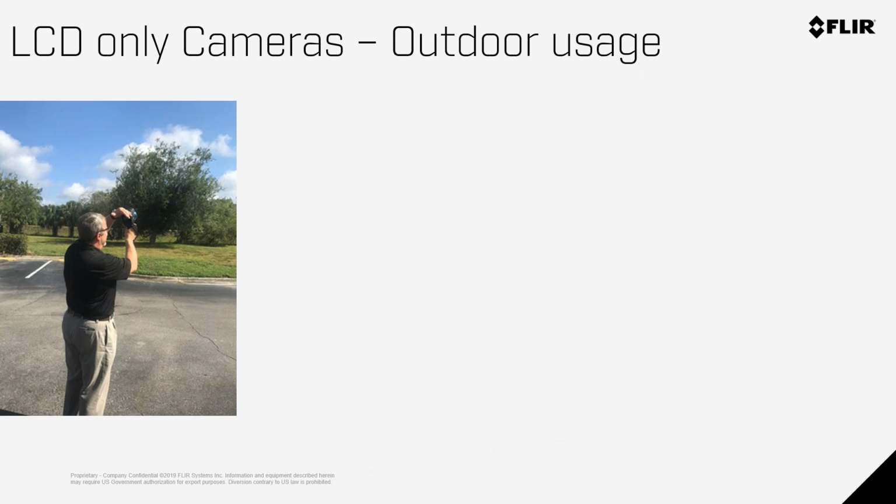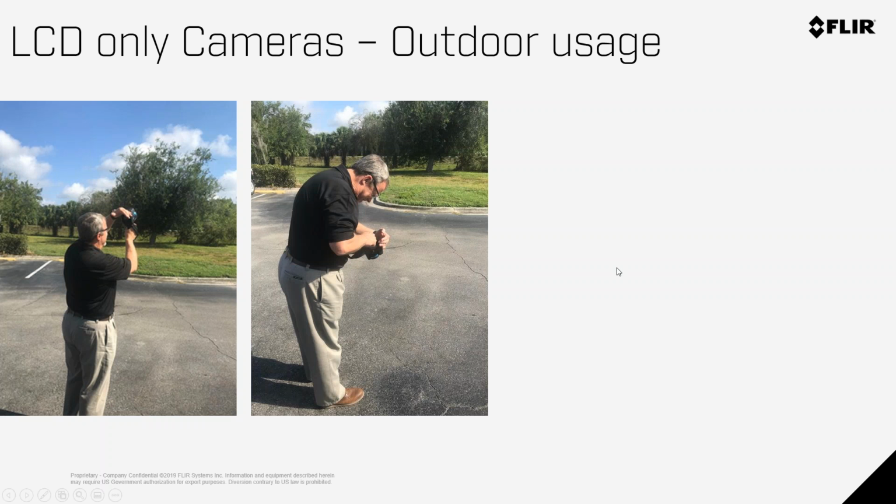So the first place I always start with when I think about using an infrared camera is there's application indoors and outdoors. And I know from my smartphone, it's really hard if I'm outdoors trying to see what the screen is on my smartphone. And if I can't see the target that I'm looking at, how good am I going to be? As we see from this gentleman right here, he is contorting himself, bending over, trying to shield the camera and trying to see a target.